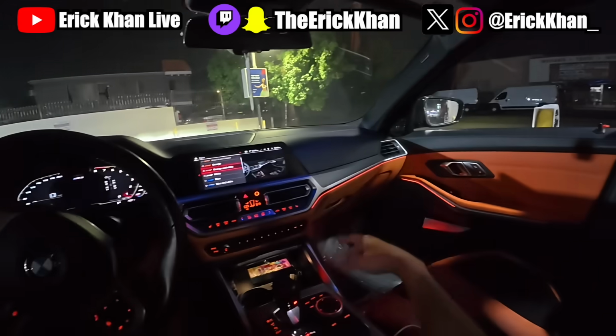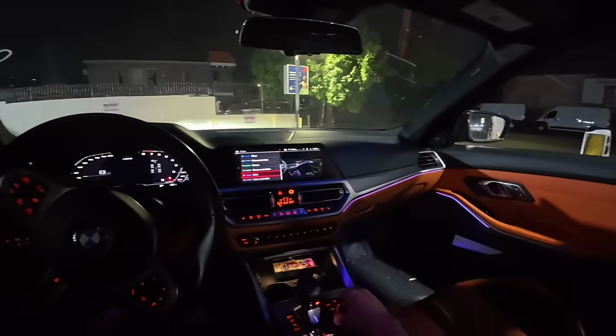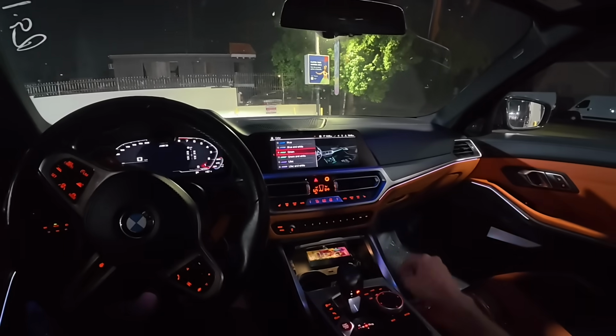I tried changing this to orange, but it looks kind of bad, I'm not gonna lie. I think we're going back to the... Let's go green. Let's go green for today.